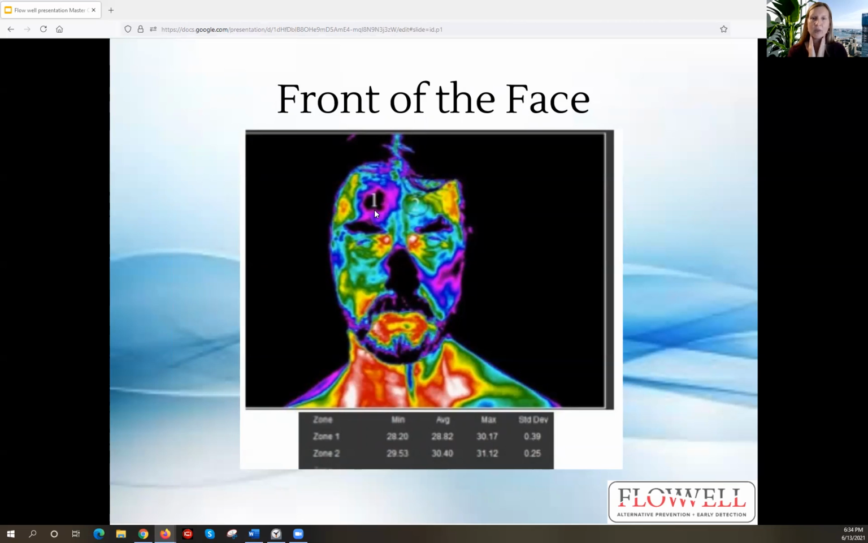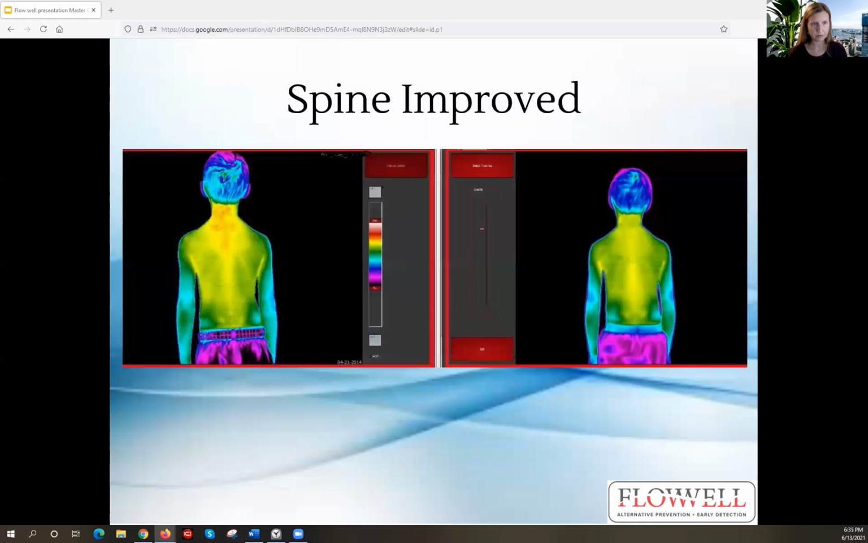So in your anatomy, you have your carotid arteries. I think this is one of the most important scans that we do. The blood supply comes up into the brain through veins that rest on the forehead. If one side of the forehead is colder than the other, it could possibly indicate carotid artery blockage on the corresponding side. So if that's the case, our interpreting doctors will let you know what they recommend. So hopefully you could avoid something like a stroke in the future.